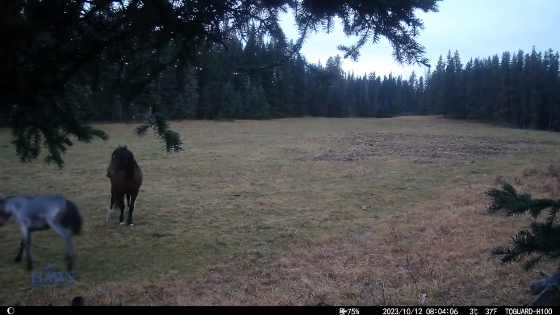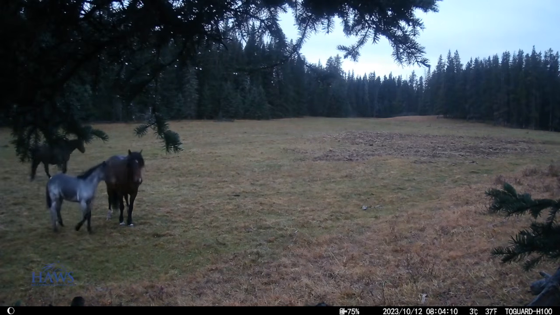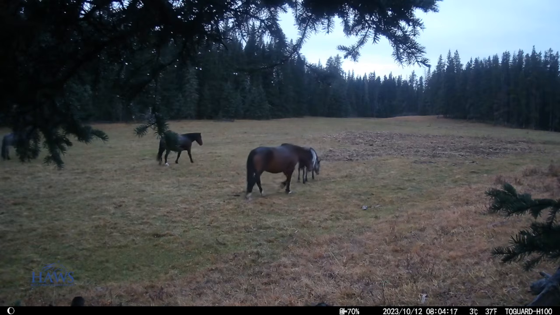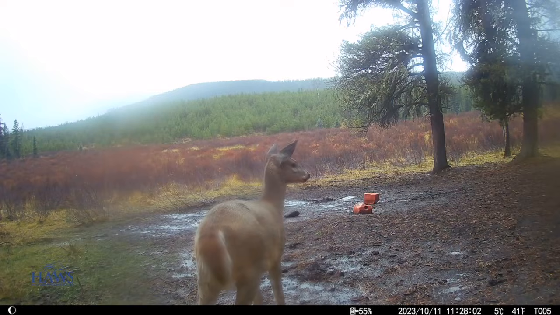Here's a frisky little Halo out in the meadow. You can see that spot where the bears have got it all ripped up. And once again, back in the middle of July, folks, only one month ago, this grass here was probably 8 to 10 inches tall.